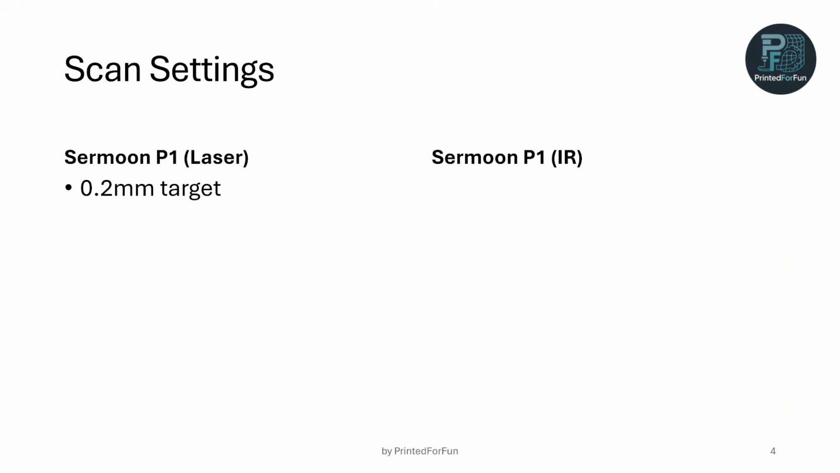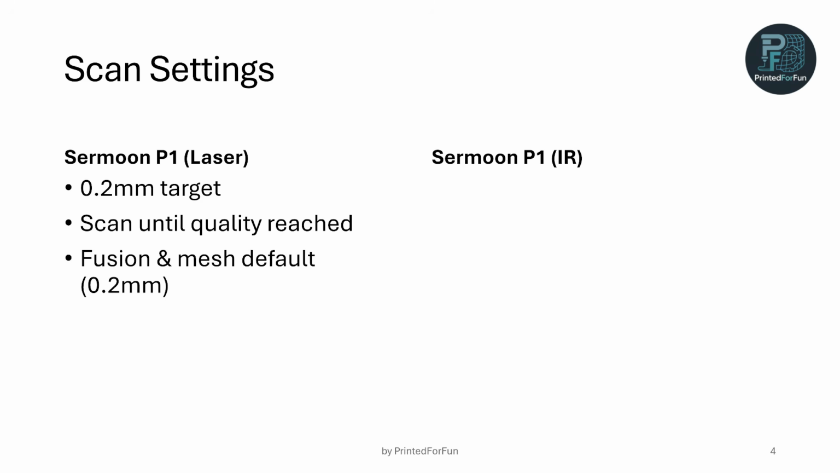For the scan settings, you may see here the laser and IR mode, but I will focus on the laser mode. So in laser, I set the target point distance to 0.2 millimeters, and I scan until the target quality is reached. So the scanning software shows me full coverage of the data. And I fuse and mesh at the default recommended settings, which are in this case also 0.2 millimeters. And I repeat this measurement 6 times, and I now see there's a typo, I'm sorry.